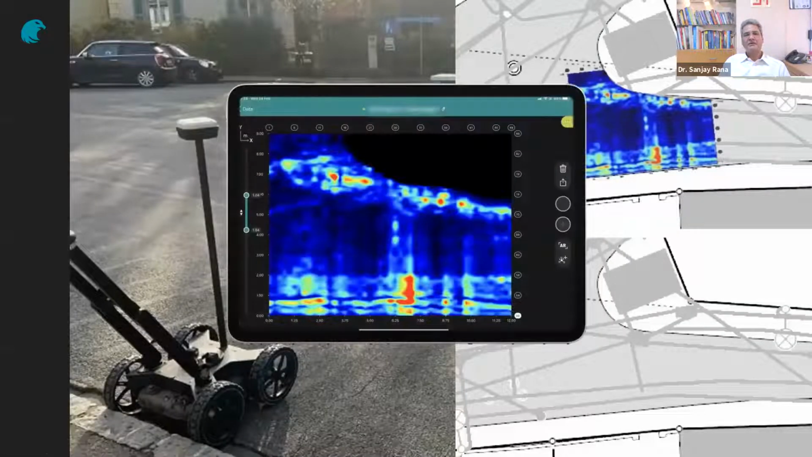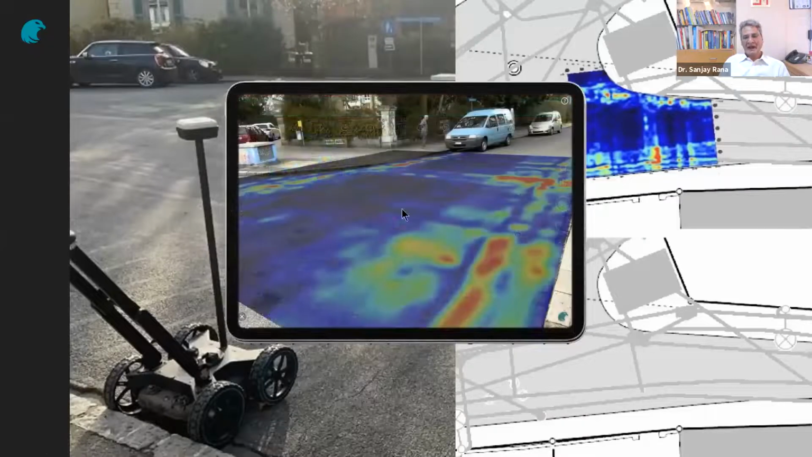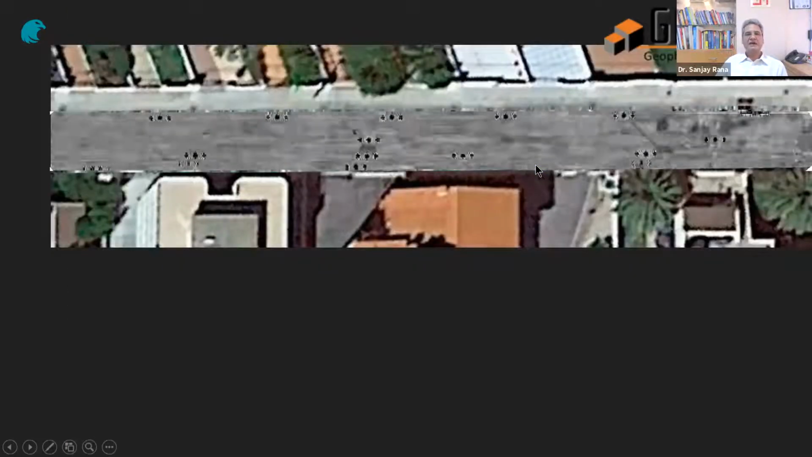I am slightly running short on time, and ultimately this is the best part of it. Once you finish the work, you can take your iPad, put it right on the surface of the ground, and actually look at what is going on inside. It allows quick decision making.